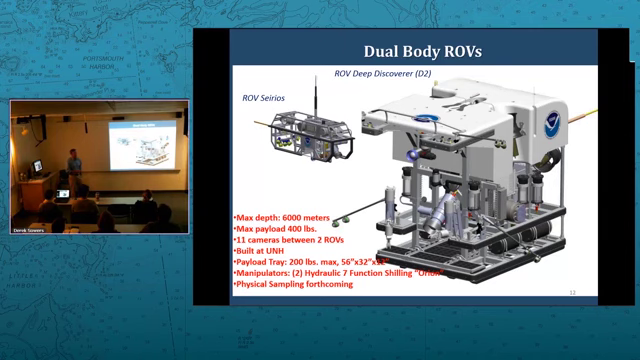This is an image of the 2 ROVs that we use on the ship. The Deep Discoverer was actually built and tested here at CCOM in the deep tank out there. We'll be back here this year as well for some additional testing. Its max depth rated is 6,000 meters, which it hasn't been to yet, but we did our deepest dive this year. I'll talk about that a little more.